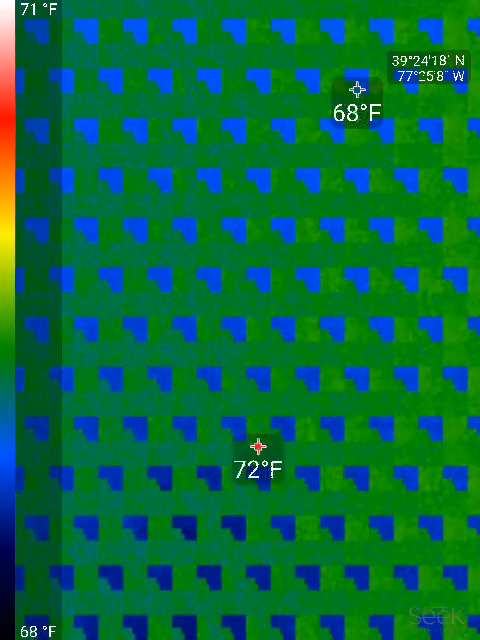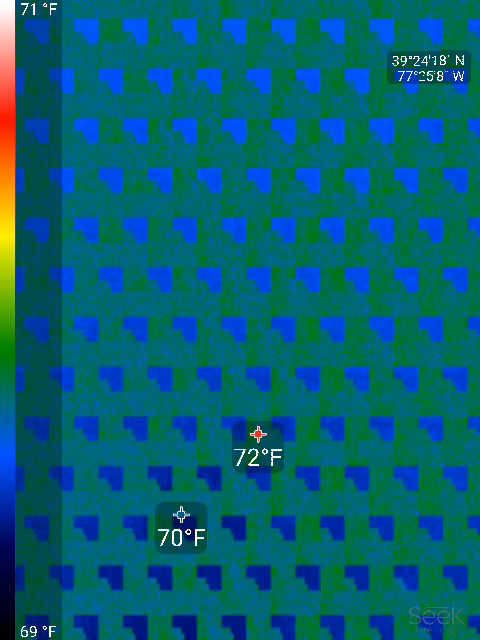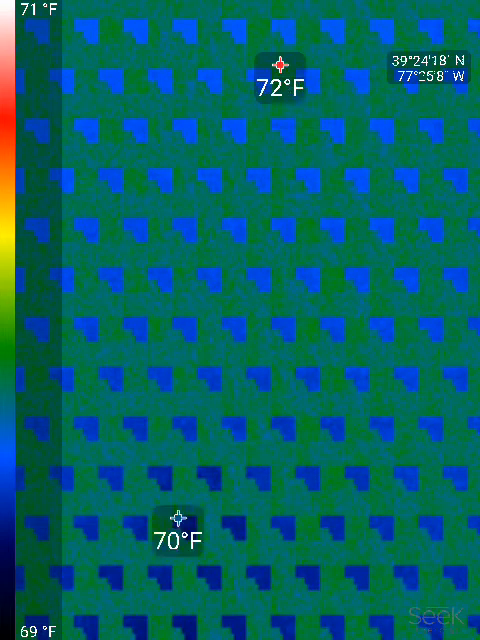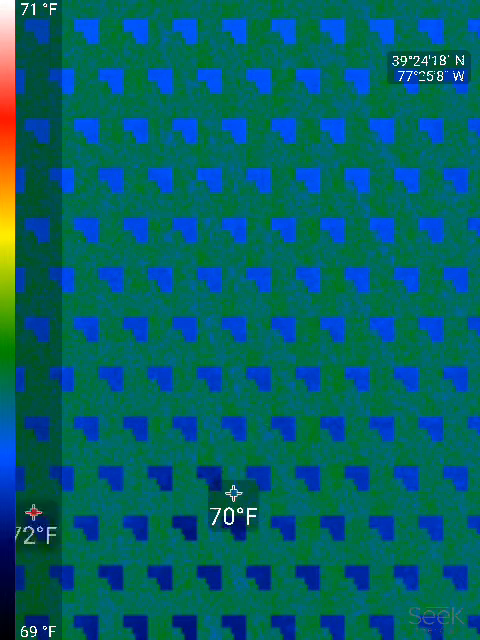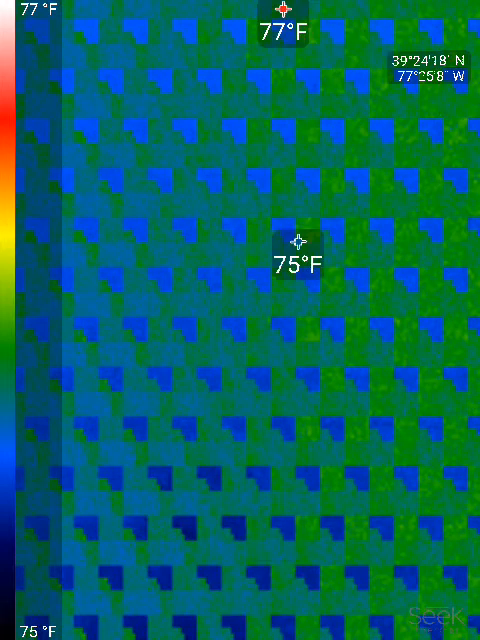Let's go to a sectional wall here. This is just wall, and it's saying 72. So that's pretty much what the thermostat is seeing, 72 degrees. 68 at the floor, which would be considered cold for a lot of people. It's not seeing that air, it's just seeing the warmer air, and it gets hotter and hotter as you go up. This is the ceiling in the bathroom.